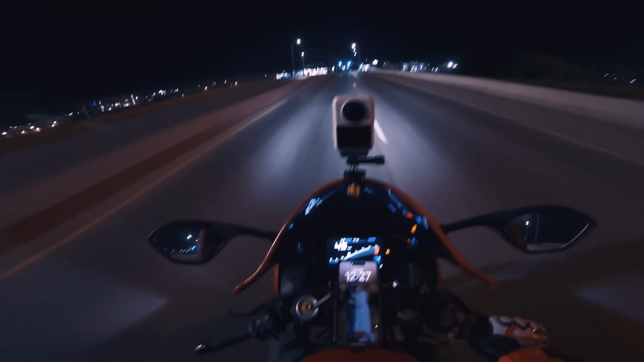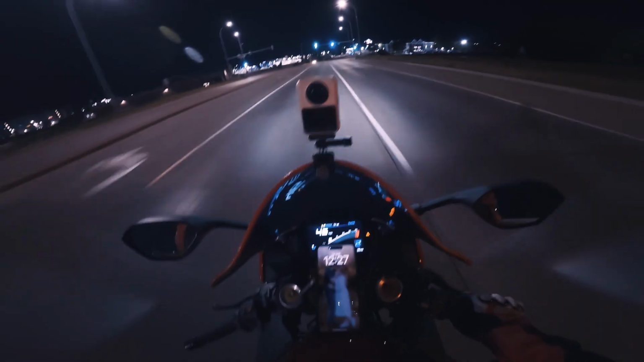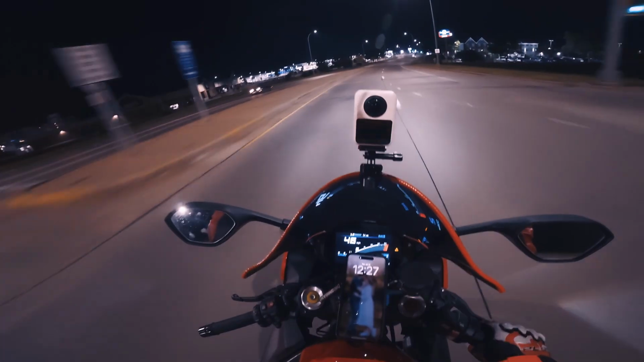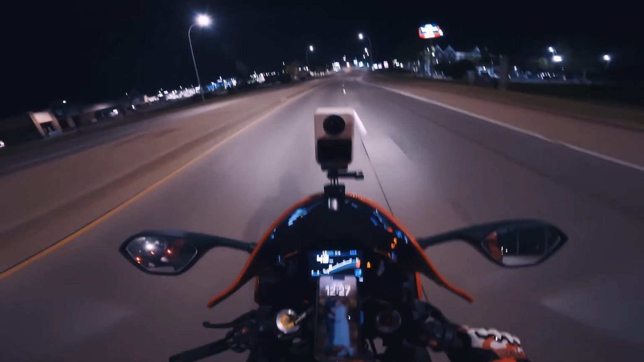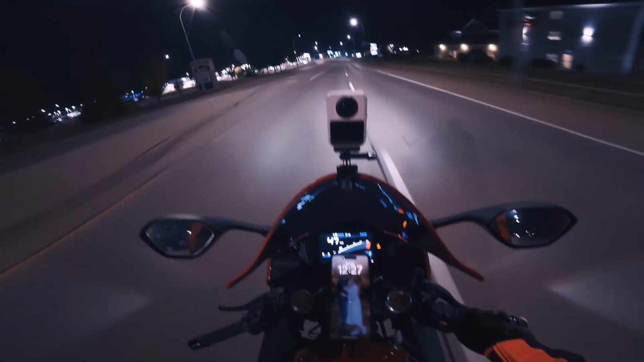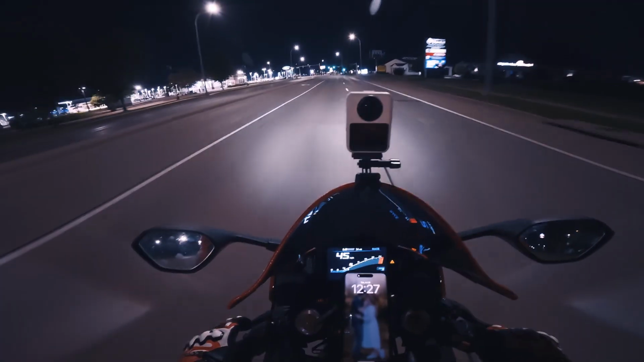Everywhere we go, if we're in a group, they'll pull over the whole group just to try and get one or two of us for something minor. If we're sitting at a gas station, they'll pull up to us and harass us for no reason. Things like that.